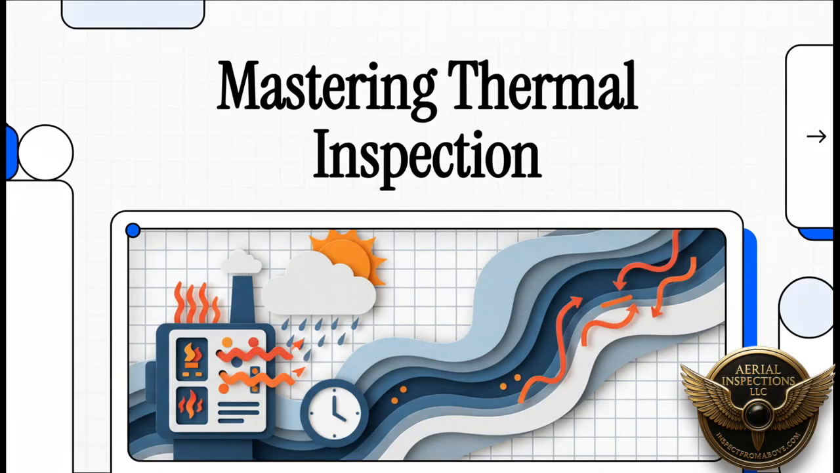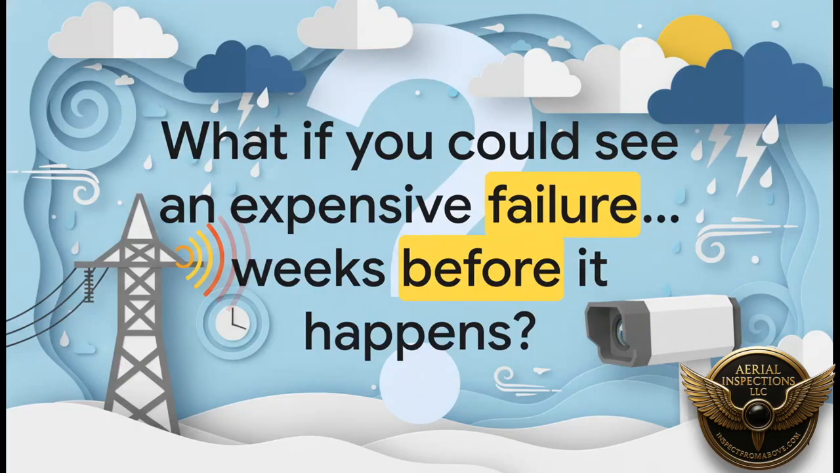All right, let's talk about your next thermal inspection. You're investing in this powerful technology, so how do you make absolutely sure you get the best possible data? Well, it really just comes down to knowing the rules of the game. I mean, really think about this for a second. What if you could see a massive failure weeks before it actually happens?